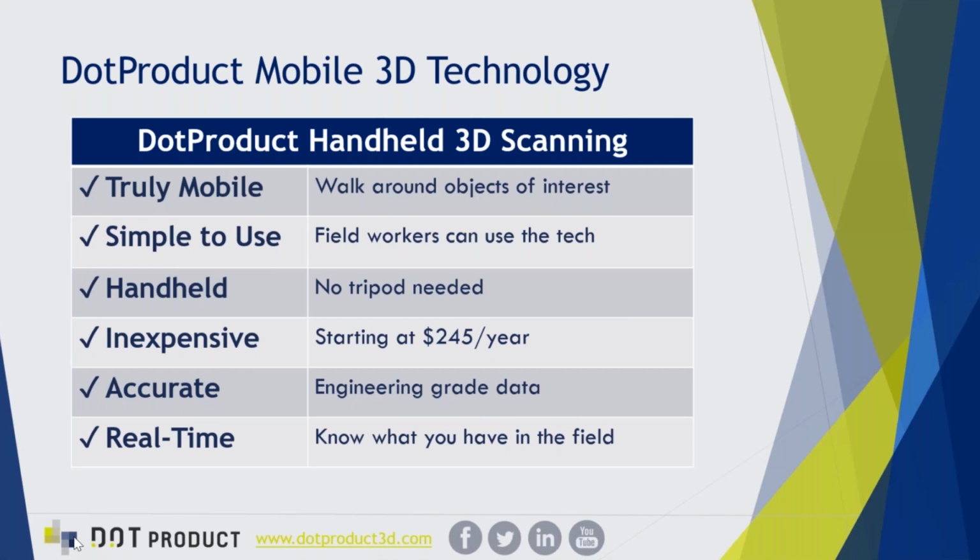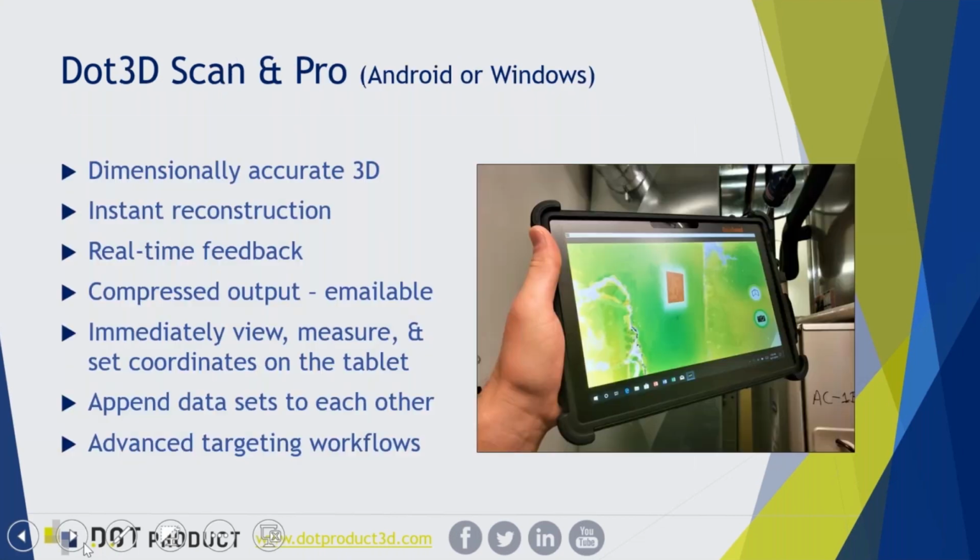And you're getting real-time data, so you know what you have in the field. You can see what you're scanning as you capture it, and you can review it on the tablet right away. A little bit more on the core aspects of our Dot3D technology.